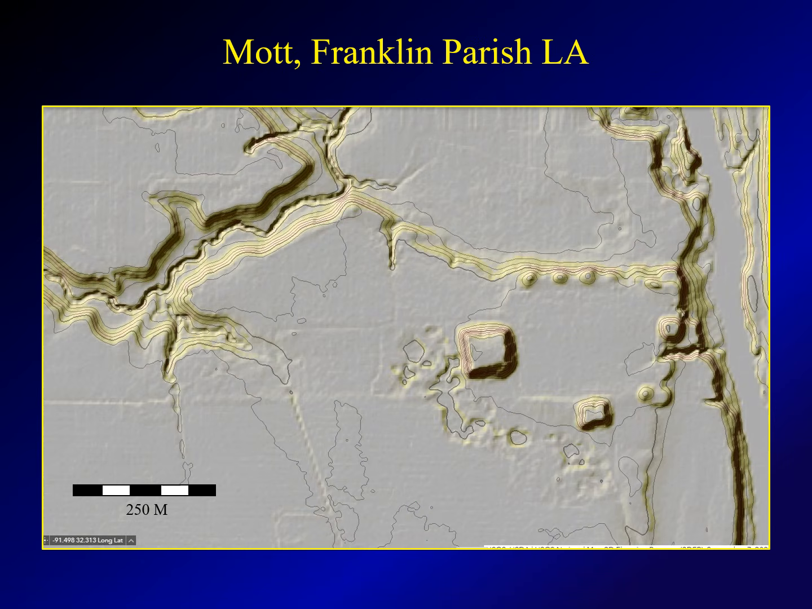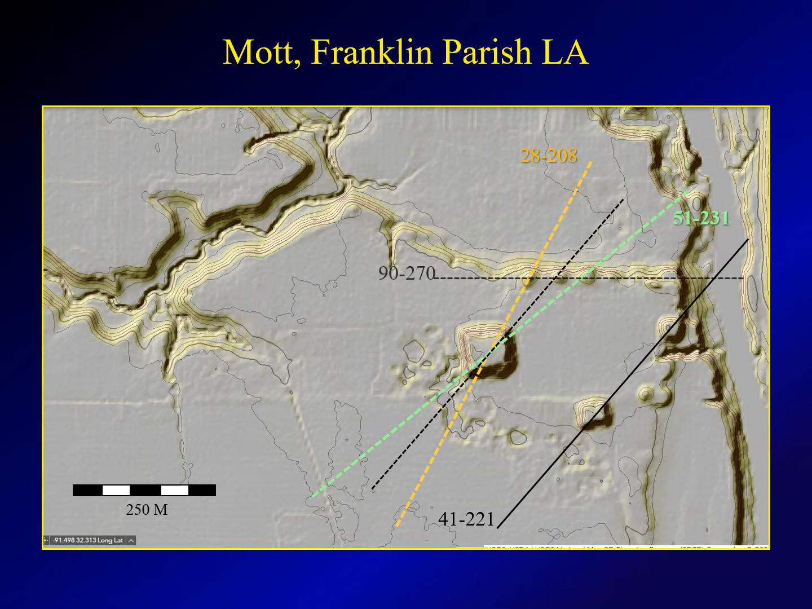Mott Mounds, Franklin Parish, Louisiana. 2 of these mounds line up on the 41 degrees. There's also a possible weak correlation on the big mound. And then there are any number of additional alignments we could draw. Again, this brings into question which of these alignments are significant.